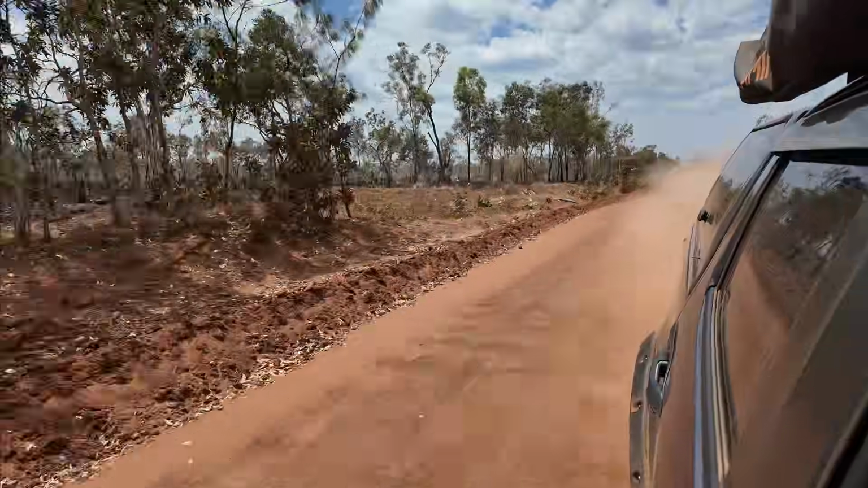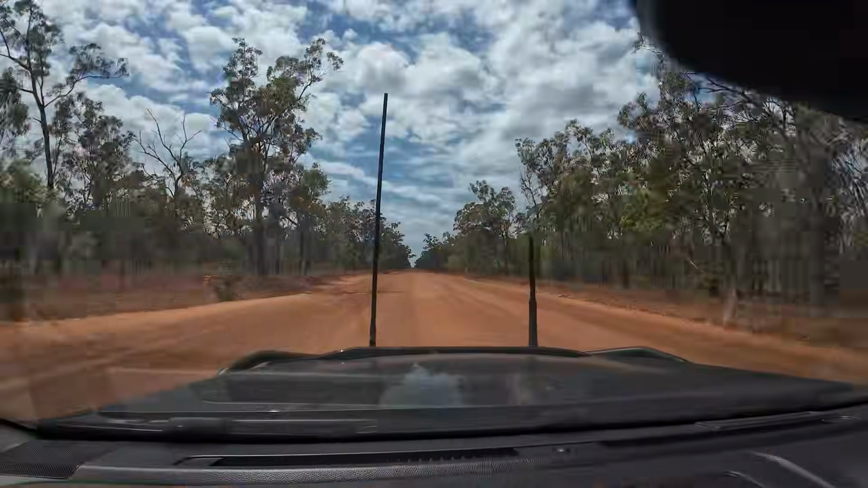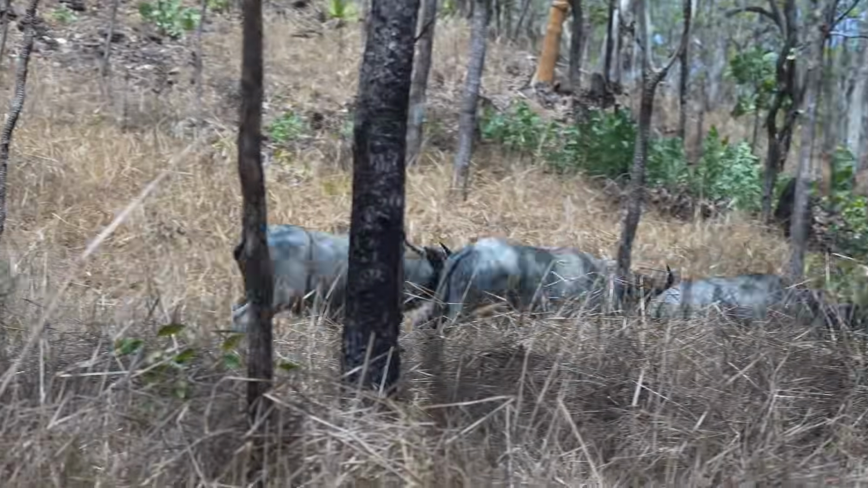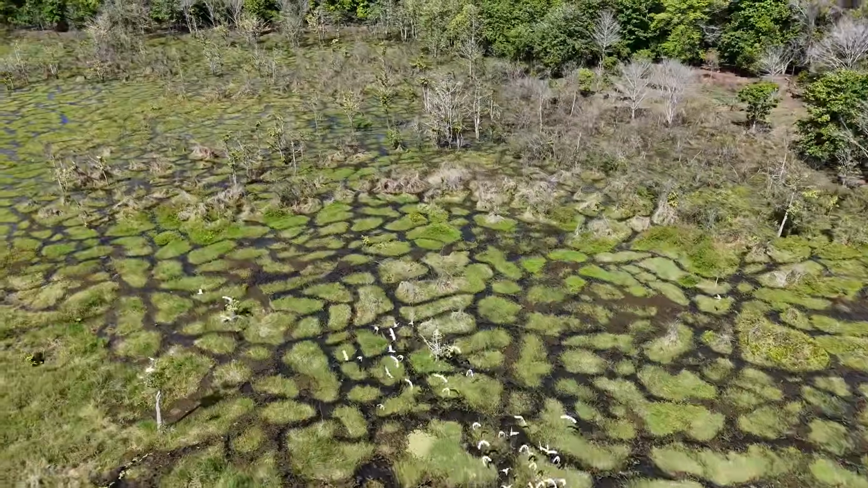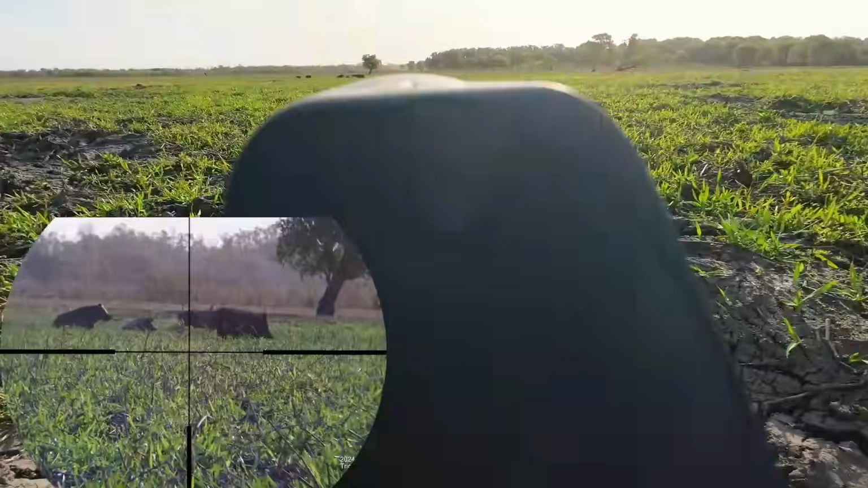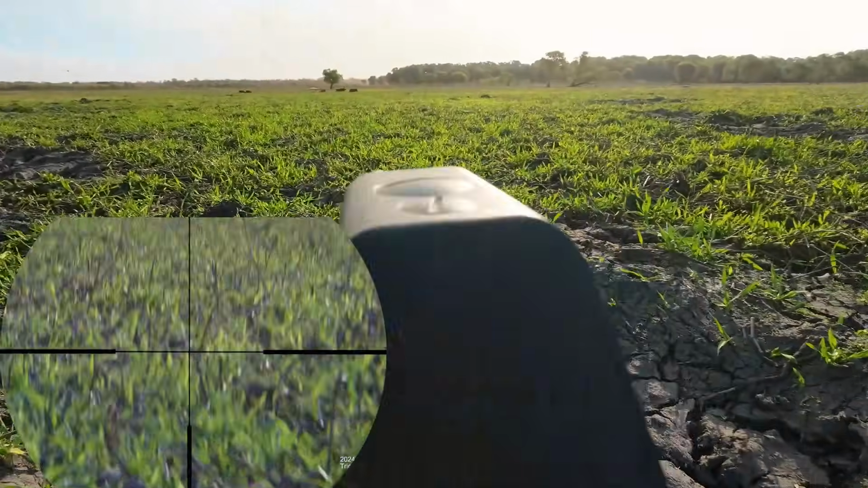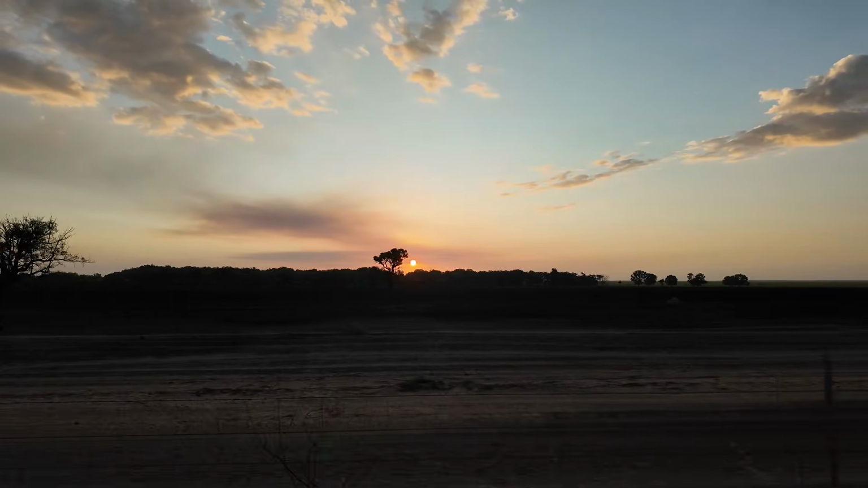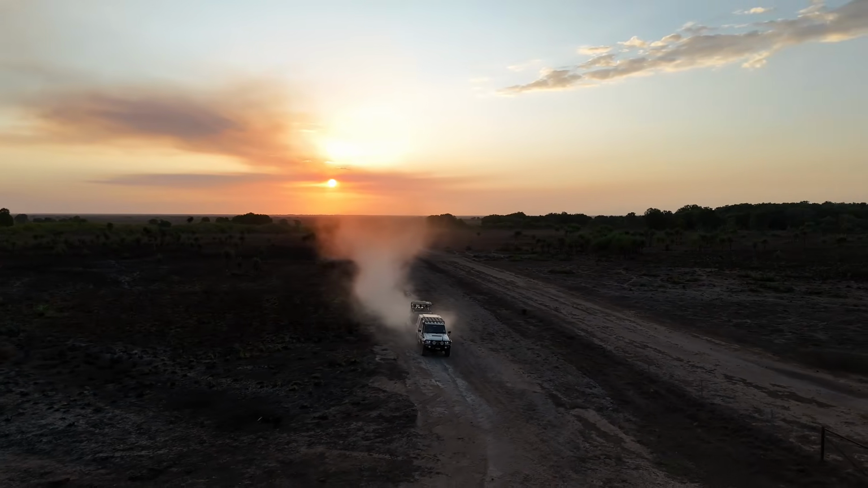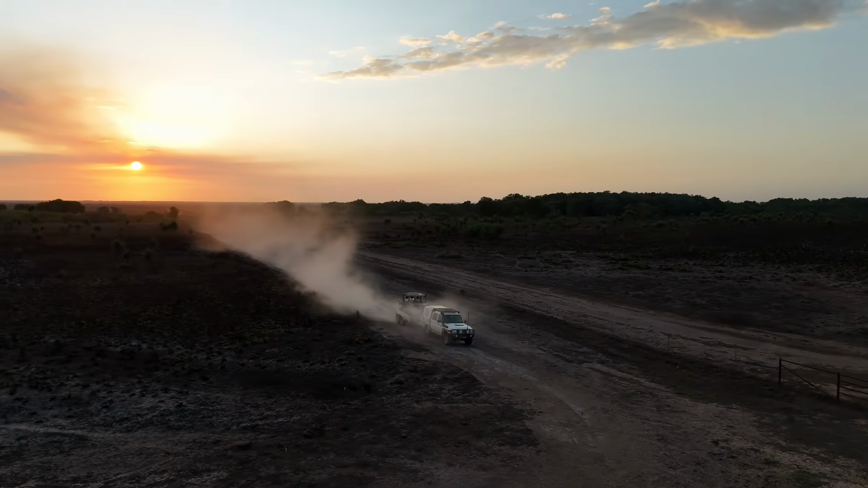It's the end of the dry season. The rains will be coming soon enough. The trip out here was very, very scenic. I certainly enjoyed that aspect, let alone the fact that we had some amazing hunting opportunities while we were out here. We basically arrived at the station, checked into the homestead, got settled in, unpacked all the rifles and headed straight out with the thermal gear after it got dark.